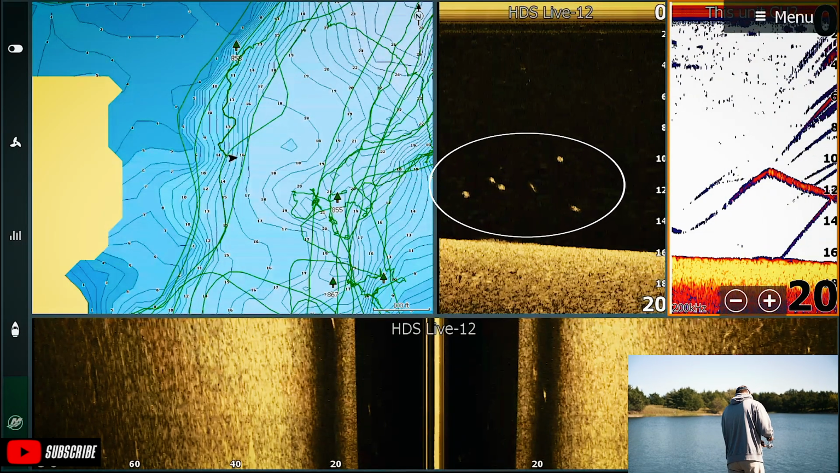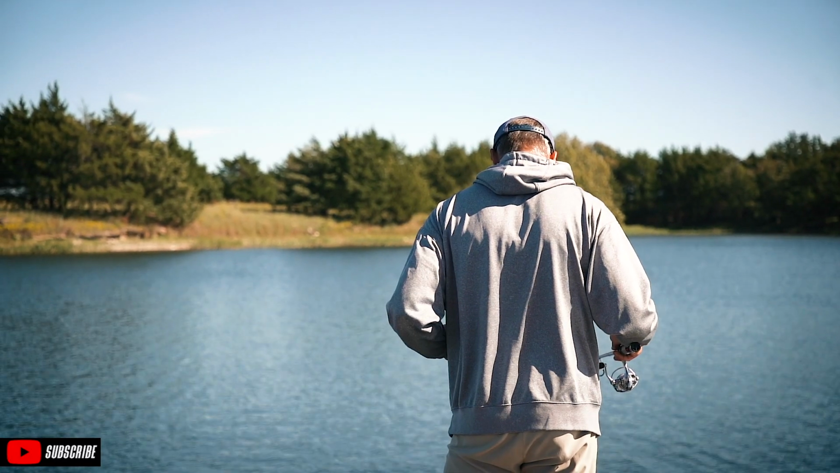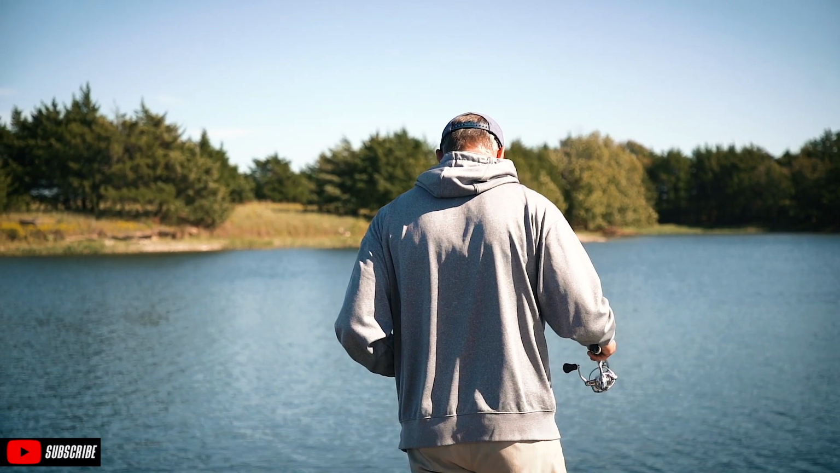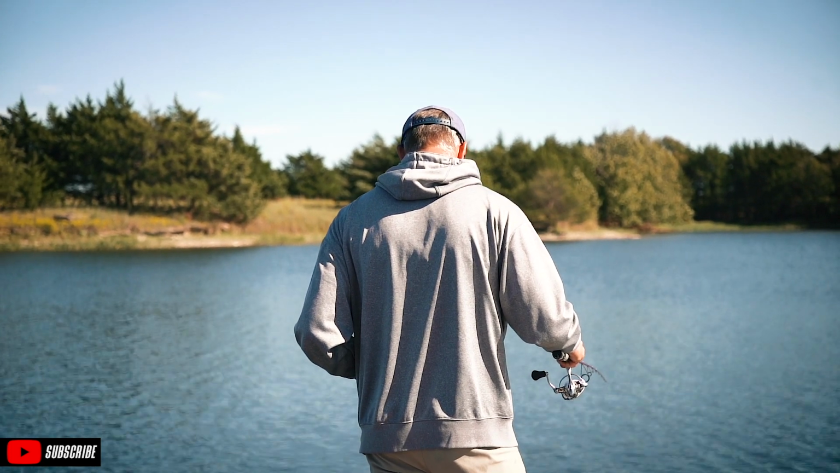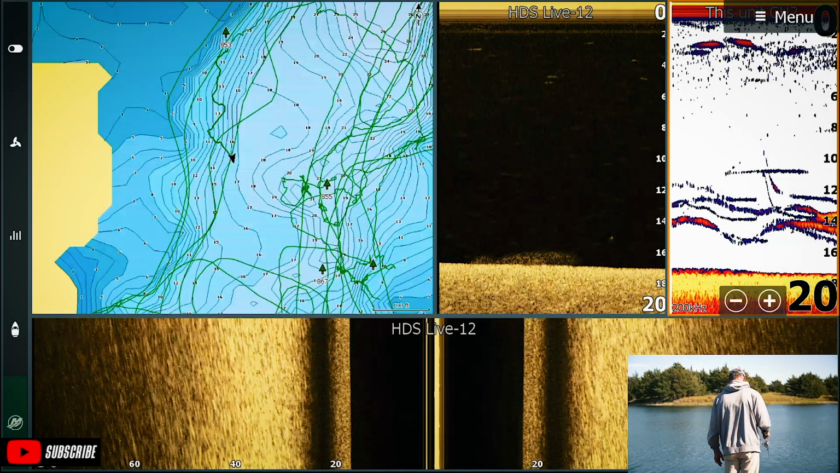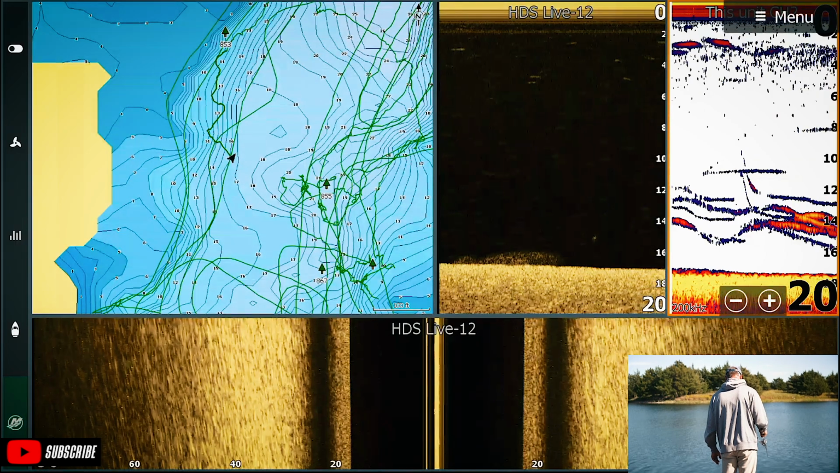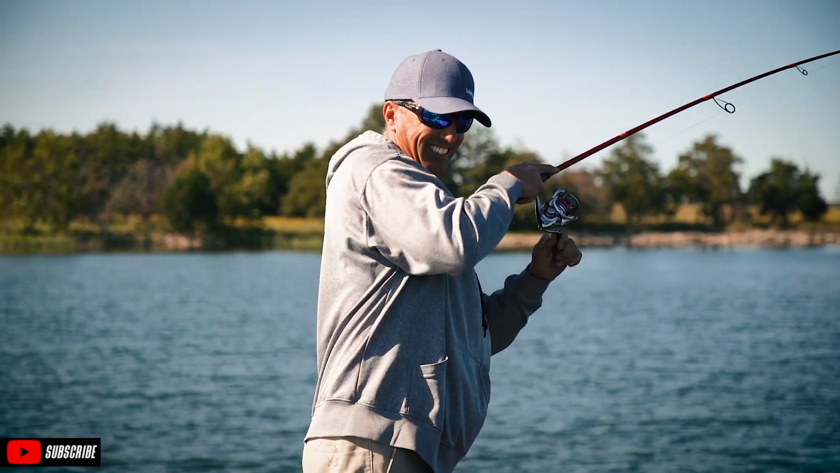Come eat it. Oh, he's going down. Wow, he's looking at it. Oh man, come on. He's little. They're all over it. I mean, they're just sitting there smelling it. That'll be bluegill. There's one.